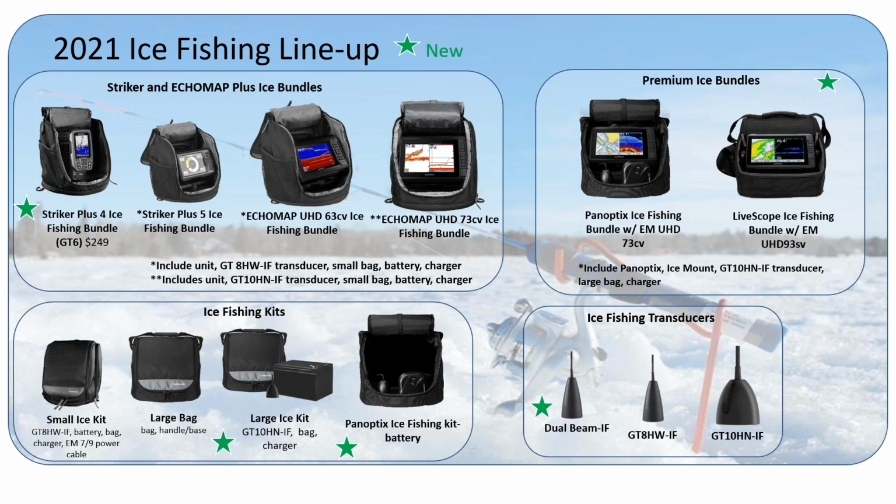Really what we were in need of was an entry level unit, and the Striker 4 Plus ice fishing bundle really fills that spot. The price point is very good on this unit at $249.99, and it's got the flasher mode. It's got QuickDraw built into it, it comes at a great price point, and it's super lightweight. So I think it's really going to be a great unit for a lot of people looking to get started into ice fishing, or who just need a backup. I think that will really help fill up the lineup this year.